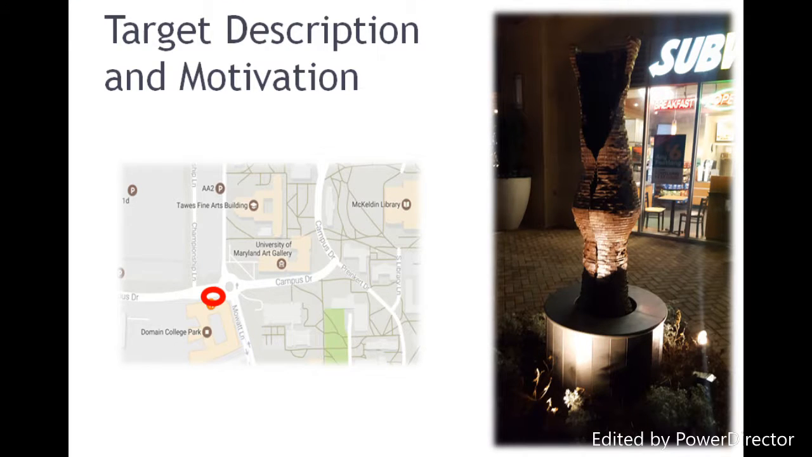Hello everyone, this is my remote sensing project. I built a LiDAR device that will be scanning my desired target. This LiDAR device is made out of a Raspberry Pi and a camera, as well as a laser. The Raspberry Pi is using Python coding to make measurements between the camera and the target that I selected.